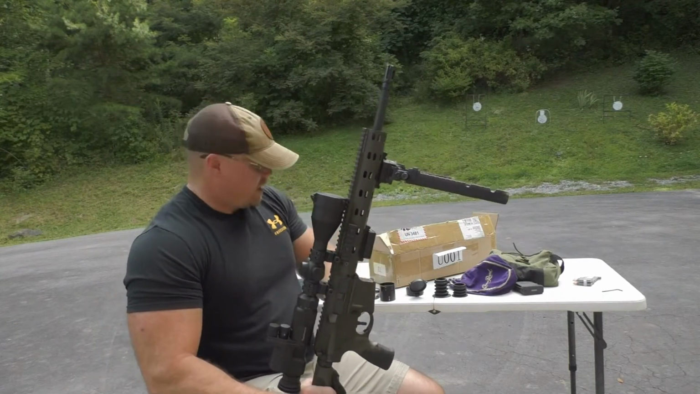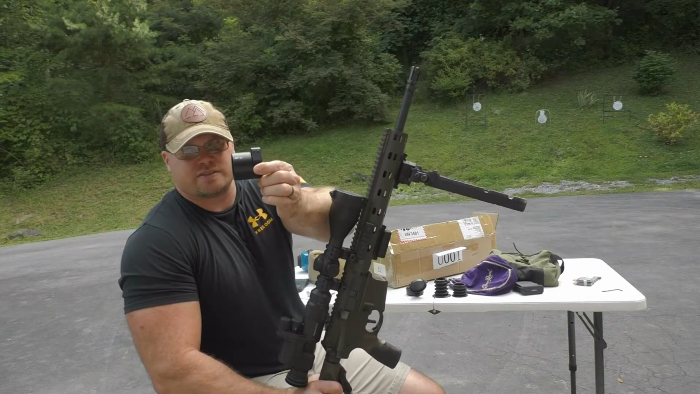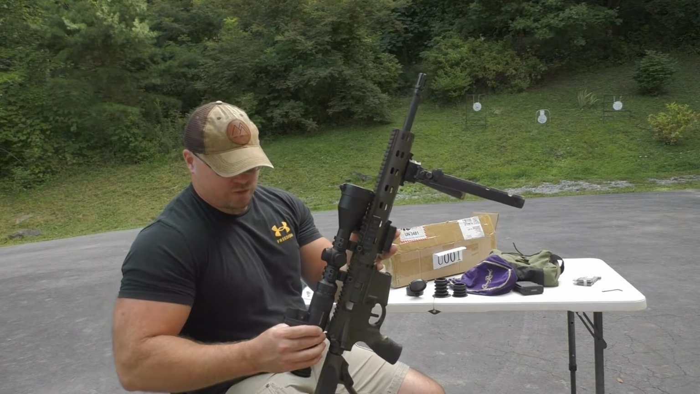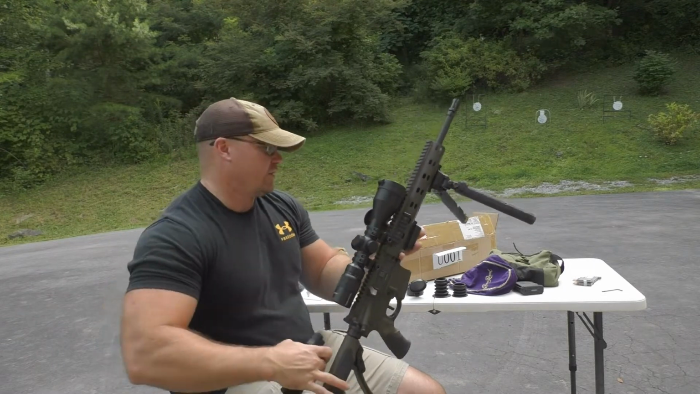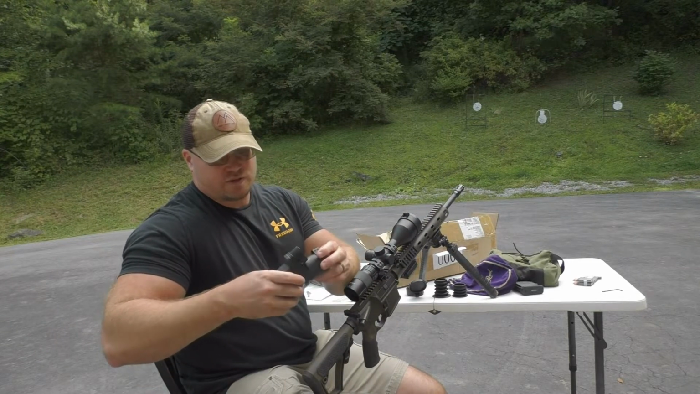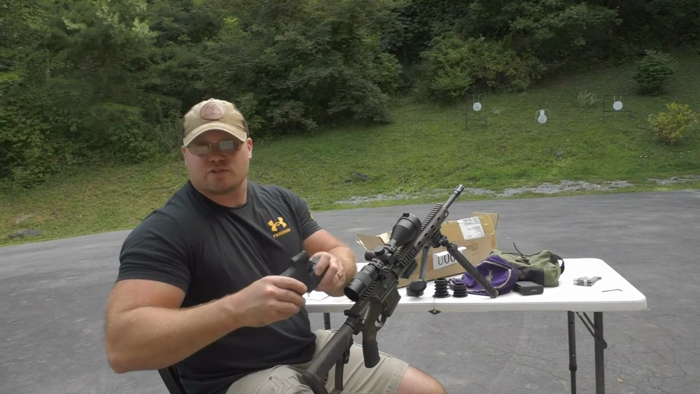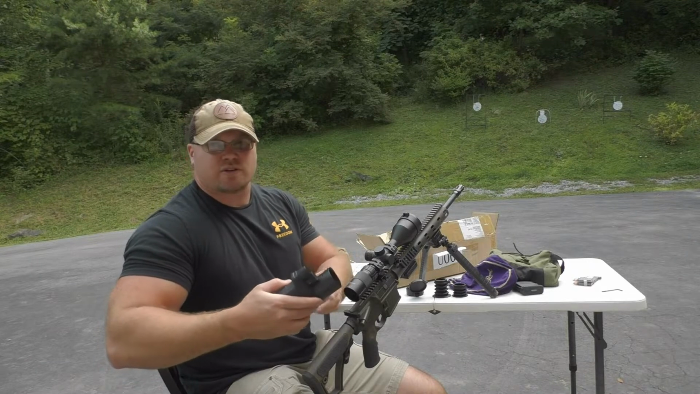Now, they do send you one of these little pieces that, if you don't want to use the scope that they send, then you can clip it on there and use it with your scope. Now, I tried that, and they even send you some black tape as well so that you can wrap your scope and not scar your scope up.